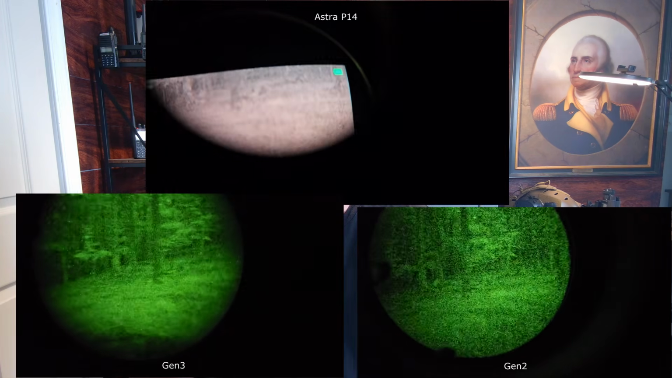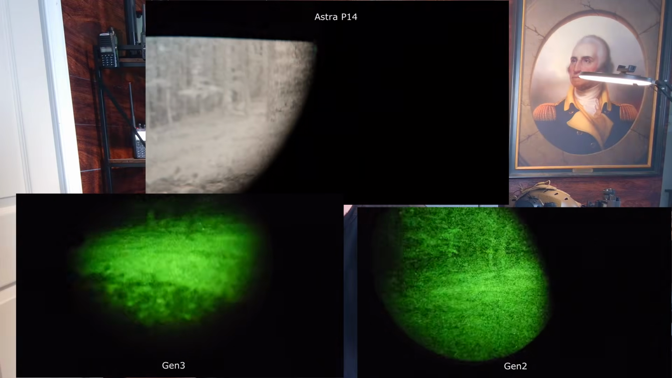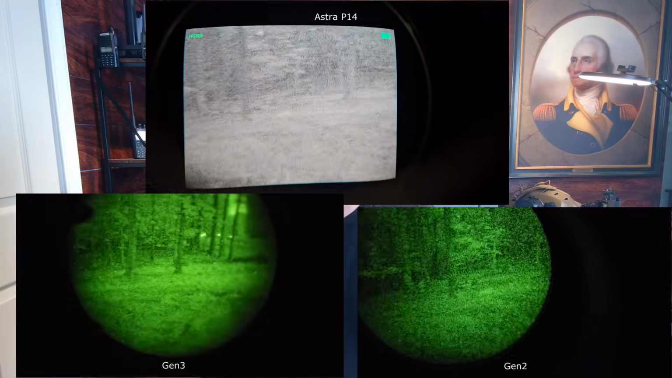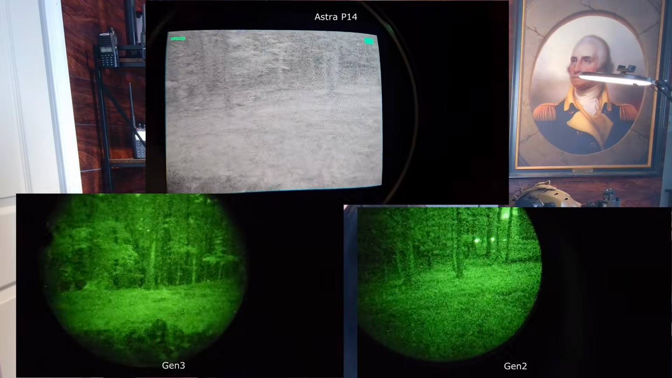We will be reviewing this up against Gen 2 and Gen 3 night vision. We also have another digital unit here. It's not on par with this, but we just wanted to cover sort of the differences between them all. First things first, let's start with some of the benefits of digital night vision.